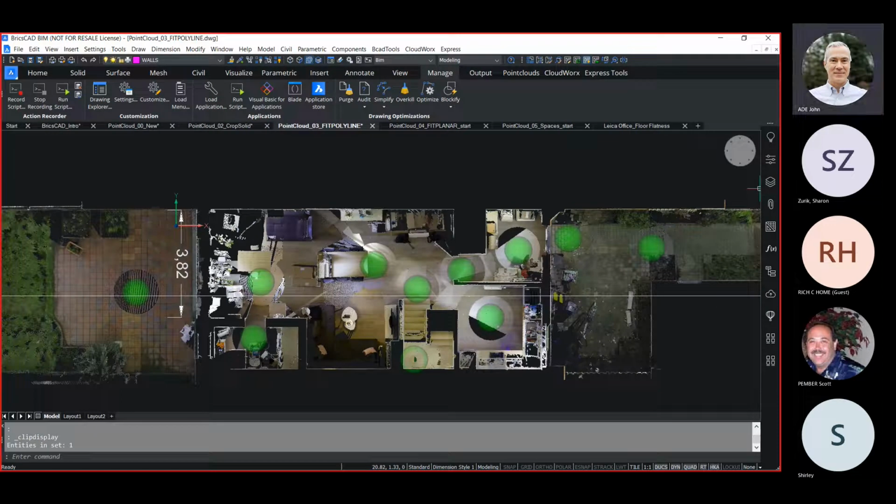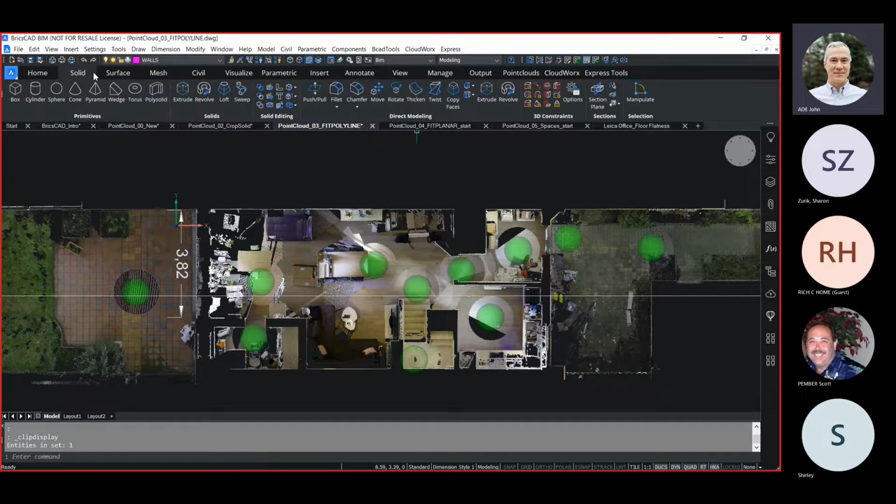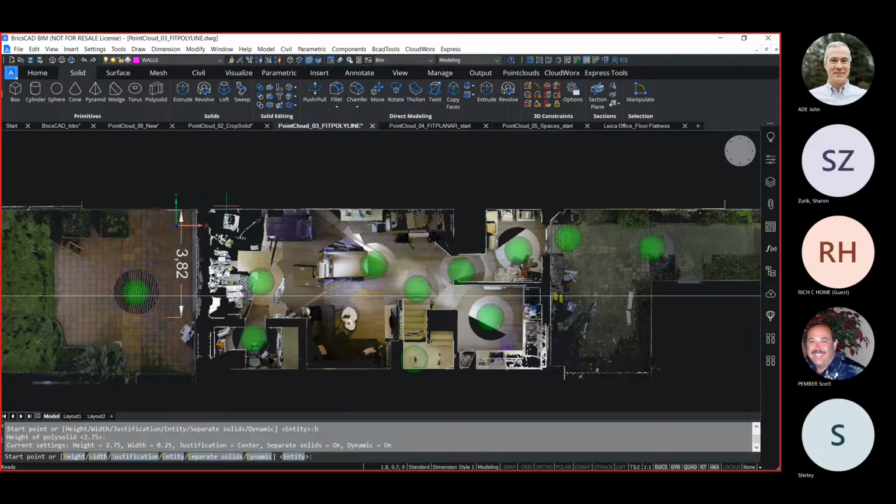Using our polysolid tool, I'm able to generate some wall geometry by tracing around the plan. I can give these walls a width, I can give them a height, and I can start tracing the wall.